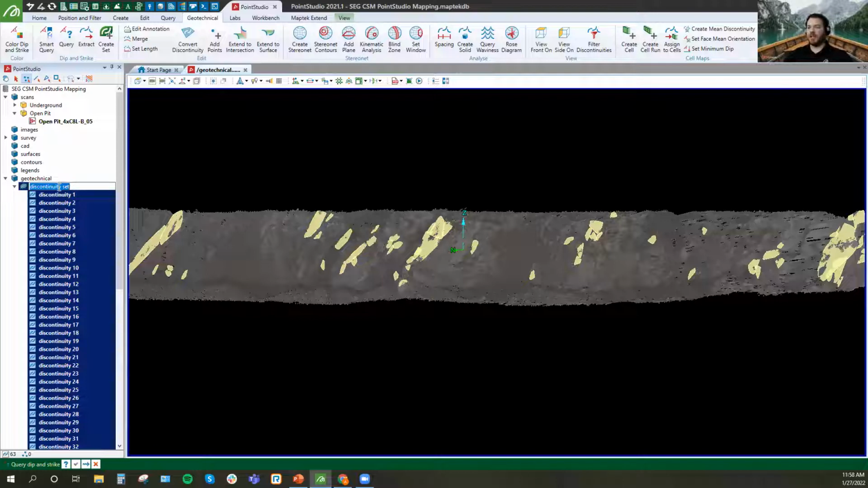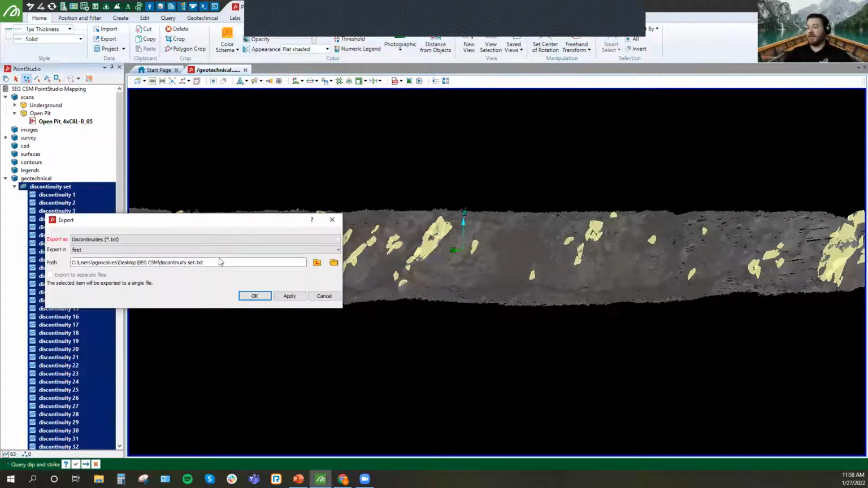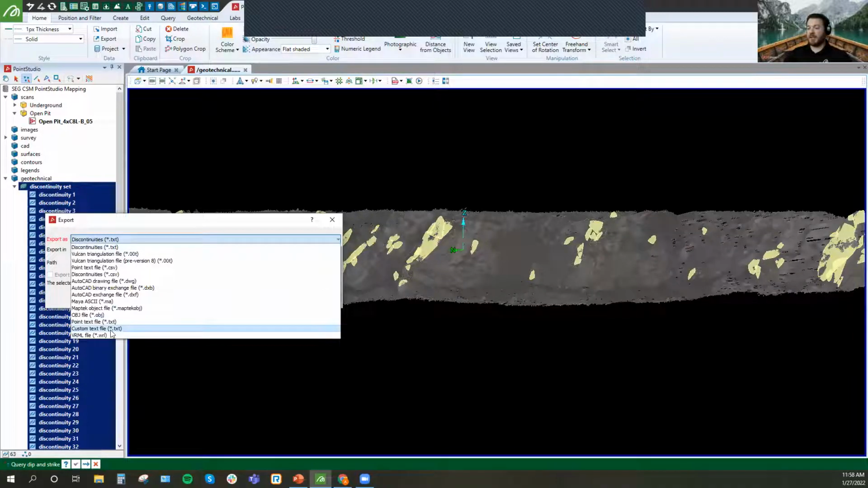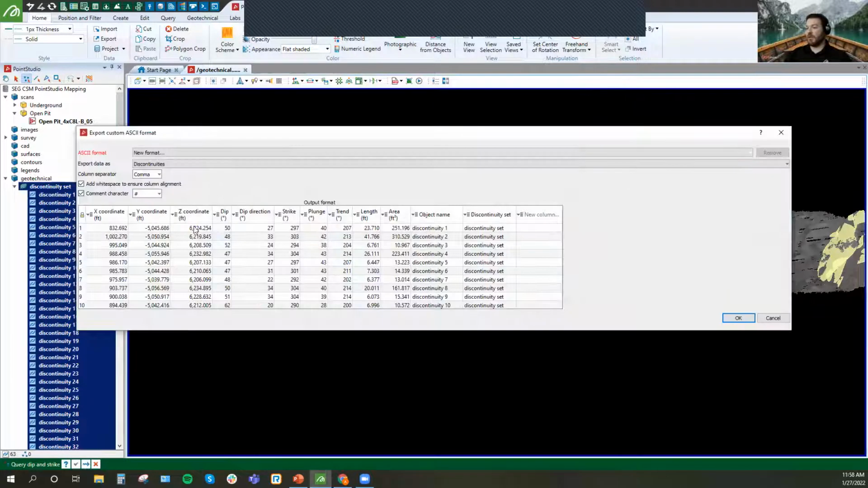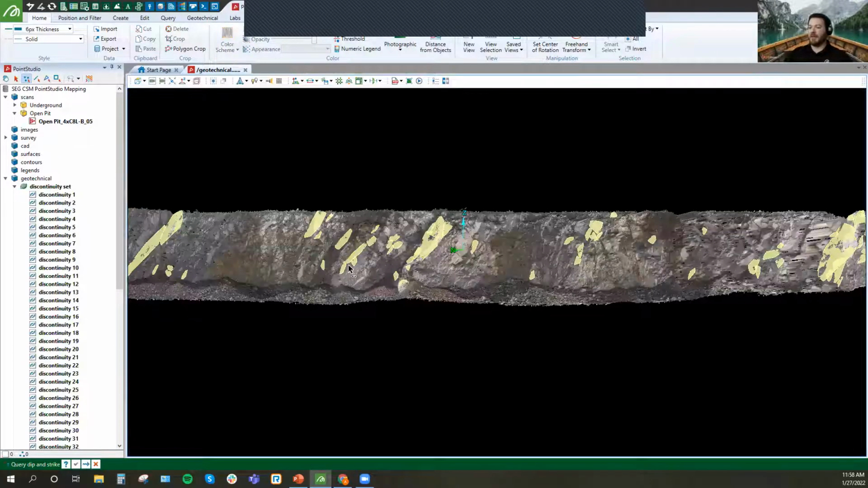Like I mentioned, you can simply select the discontinuity sets, go to export, and get them out of the software as custom text files, where you can control what columns you want exported. It's pretty easy to use and pretty easy to export out, and this is a very commonly used tool out in the industry.